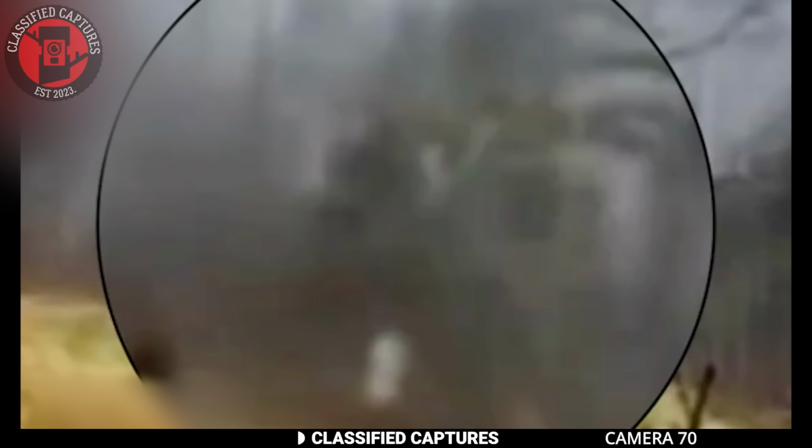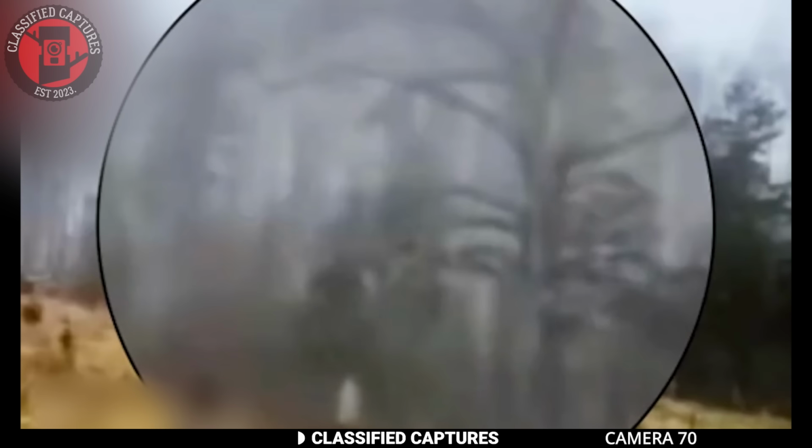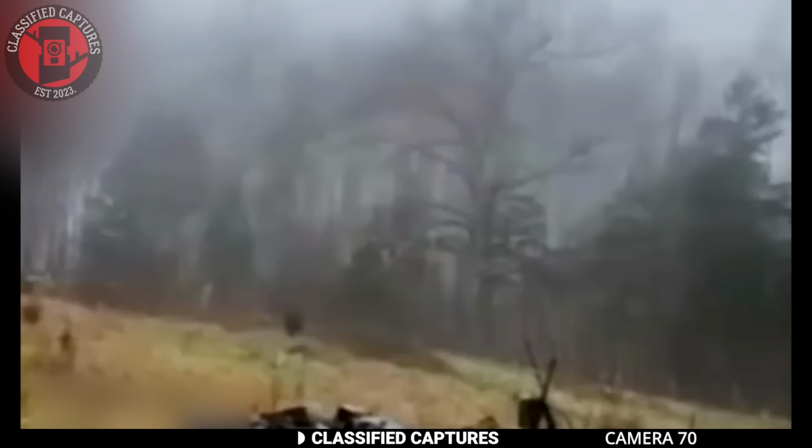Many viewers are saying this could be a Yeti, similar to Bigfoot's. Yetis are known for their white fur and are typically associated with the mountains of Asia. What do you think, though? Could this really be a Yeti?